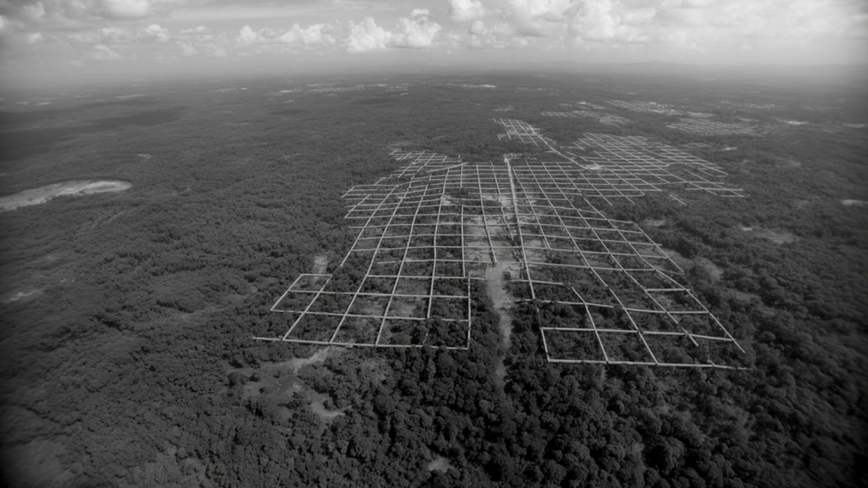LiDAR is revealing something else that doesn't fit the standard model: geometric precision. These earthworks, these urban layouts, they follow mathematical principles, not approximately, precisely. Angles that repeat across sites separated by thousands of kilometers. Proportions that match despite no documented contact between civilizations.